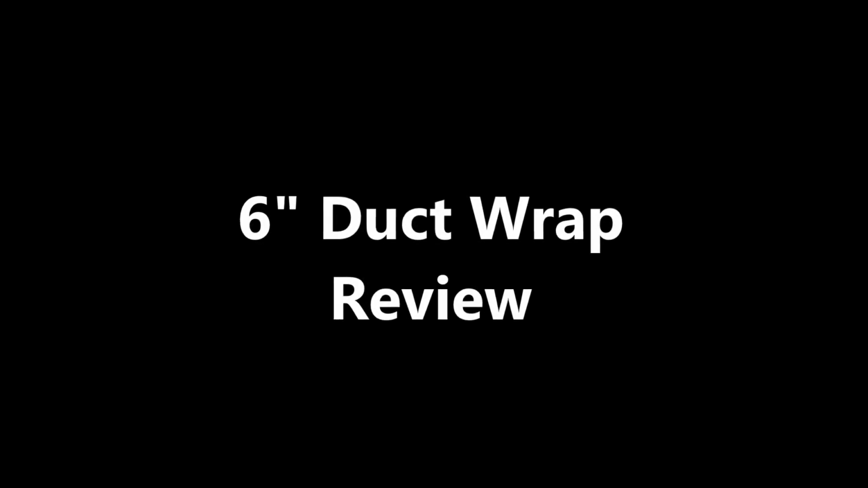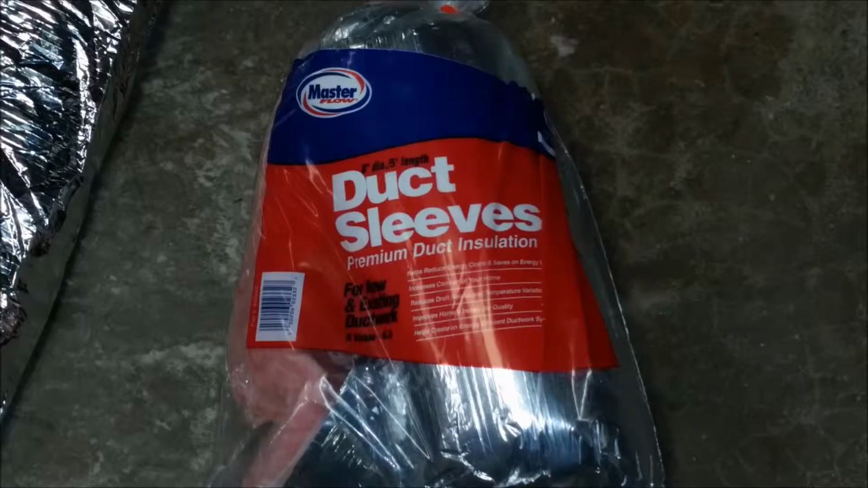I want to throw a little video together to determine how well duct wrap, or duct insulation, or whatever you want to call it, works on your ducts. I know it works, but I want to see from a scientific standpoint how well it works. So I went down to Home Depot and purchased a couple of these and installed them on 10-foot and 20-foot sections of ductwork in my house, and now you can see the results of that work.